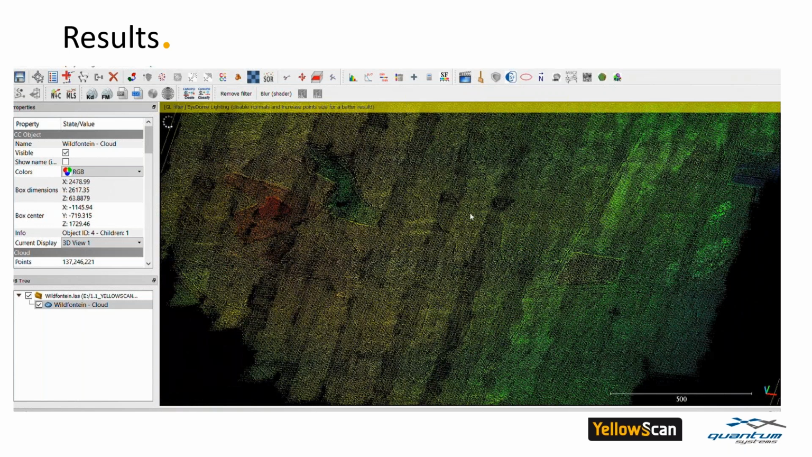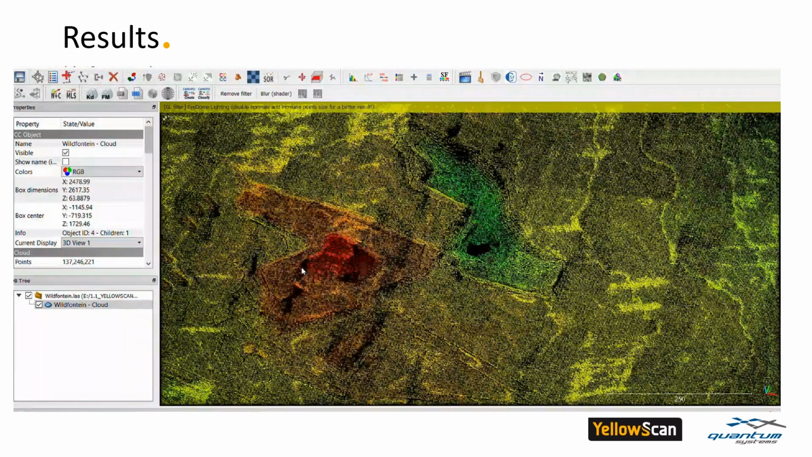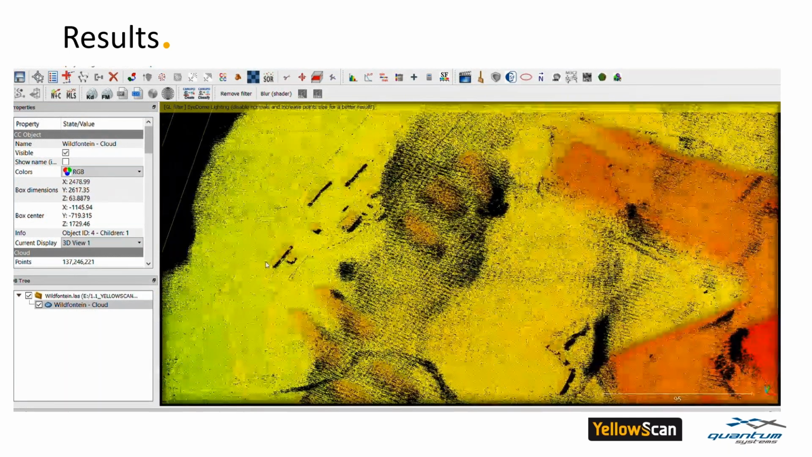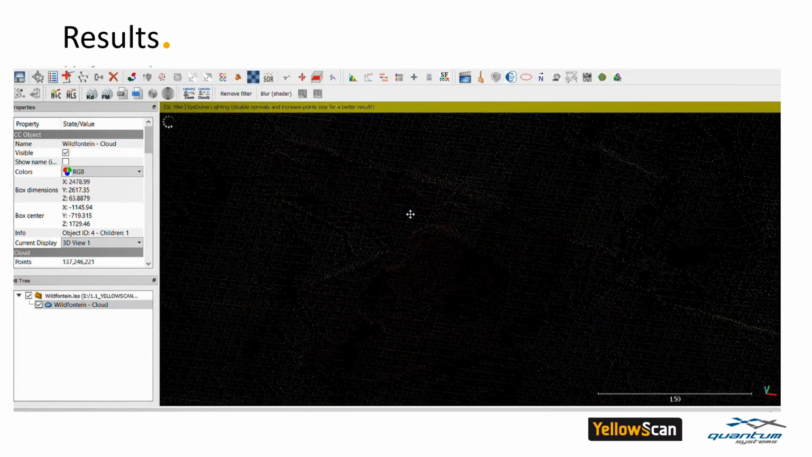And okay, now we zoom and focus on the stockpile and the pits. So you see, if you have some volume calculation, it's very easy with the point cloud. You just delimit the area you need, and you can make all your stockpile calculation and evolution.